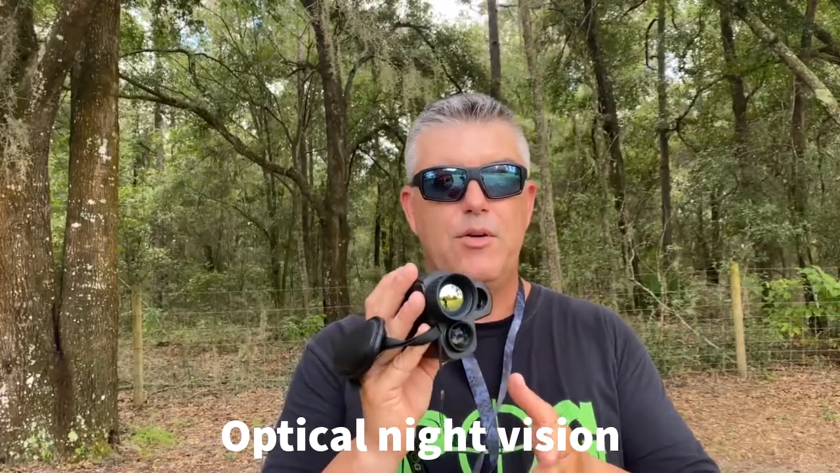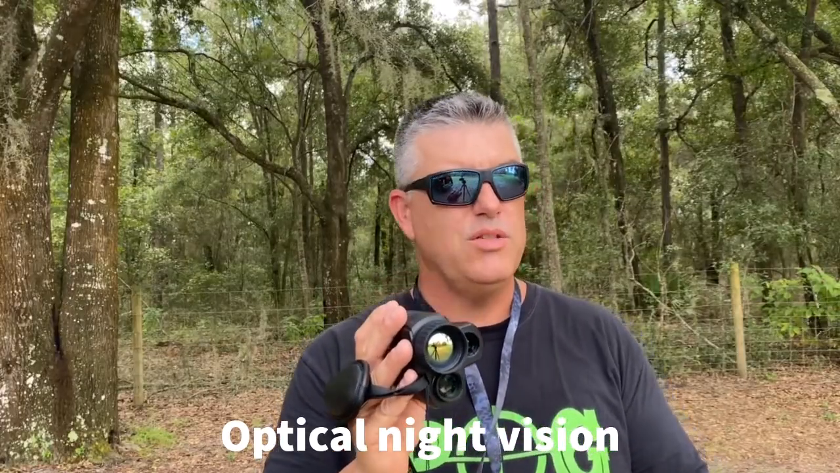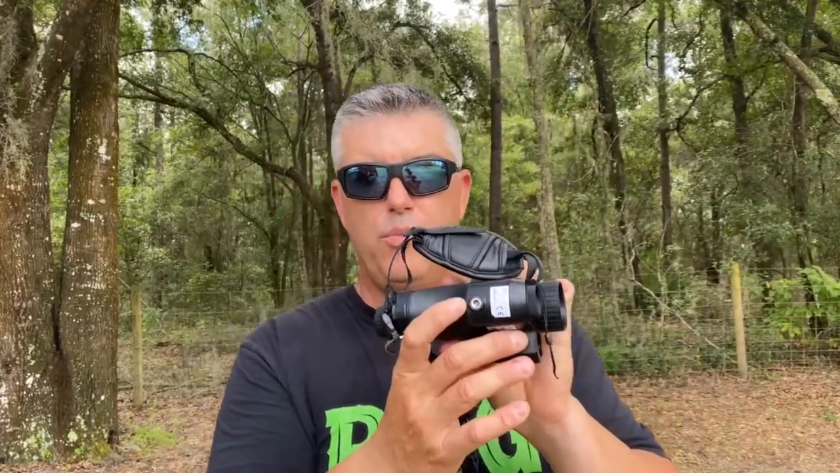So with the optical, if there's no moon, it's really hard to use the optical unless you put a light on it. It has a little thing here, and I actually attached this to a Picatinny rail and put a light on there, and it worked okay at short distances, but longer distances didn't work well at all. But the reason why it has optical is because it fuses the optical and a thermal image together in what they call a Fuzion image, which is kind of cool.